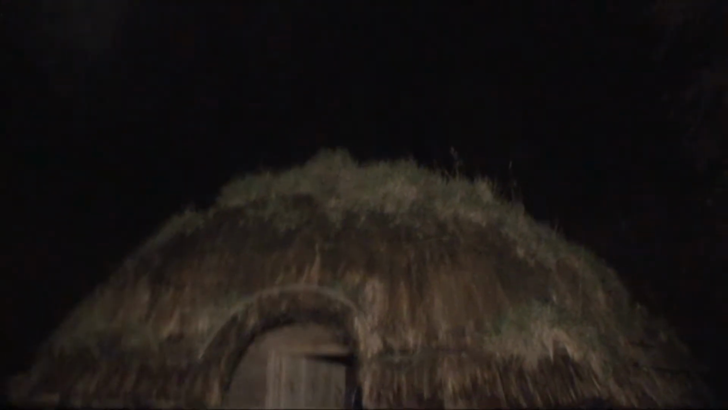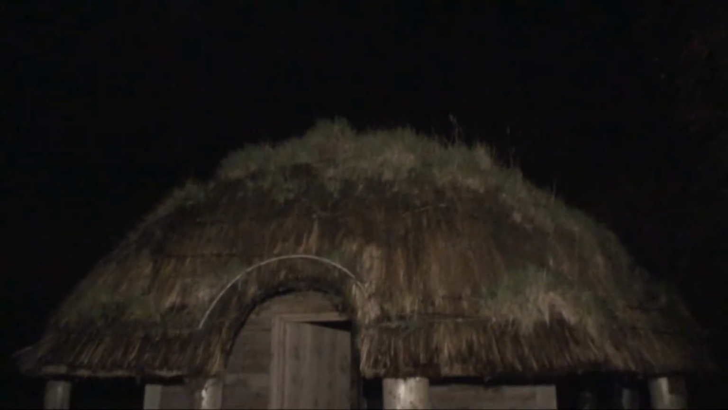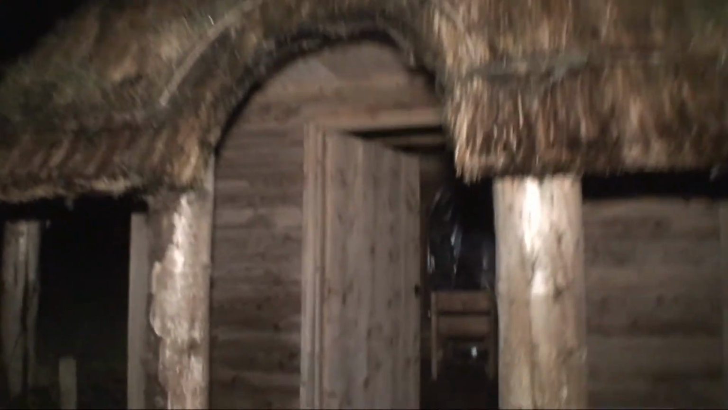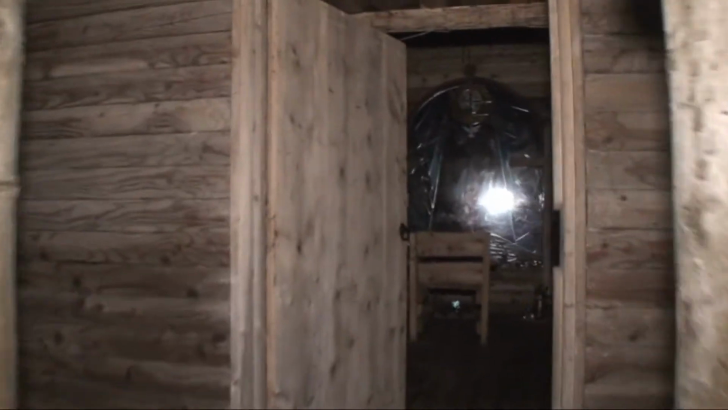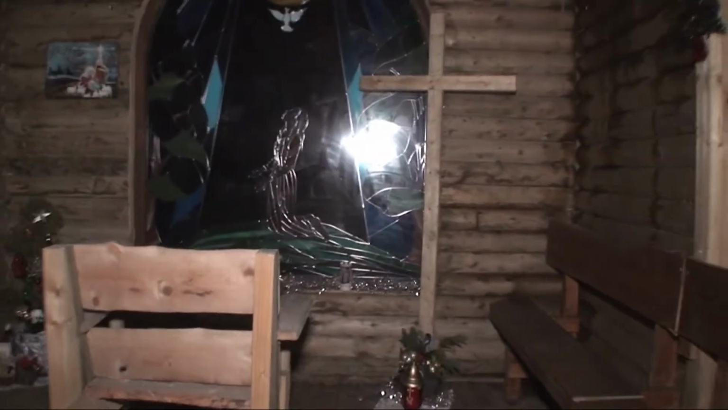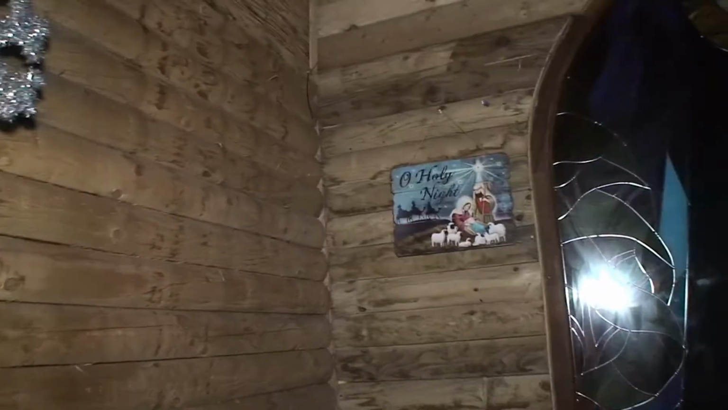There's stuff growing on the thatch. The thatch has gone pretty bad. Christmas display and all. Look at the dampness, and the dampness on the floor. So obviously there's a leak there somewhere.